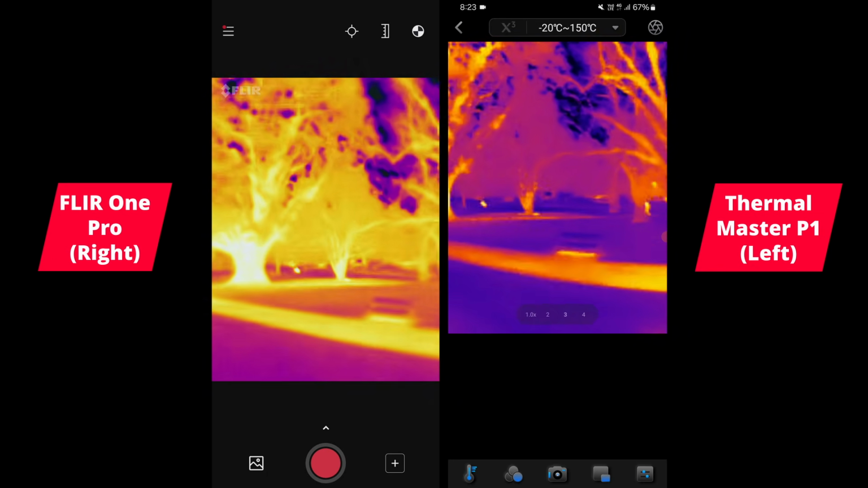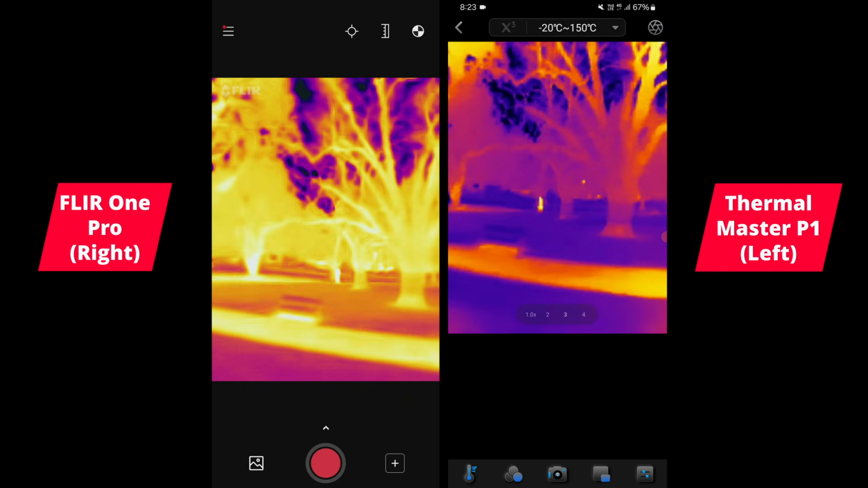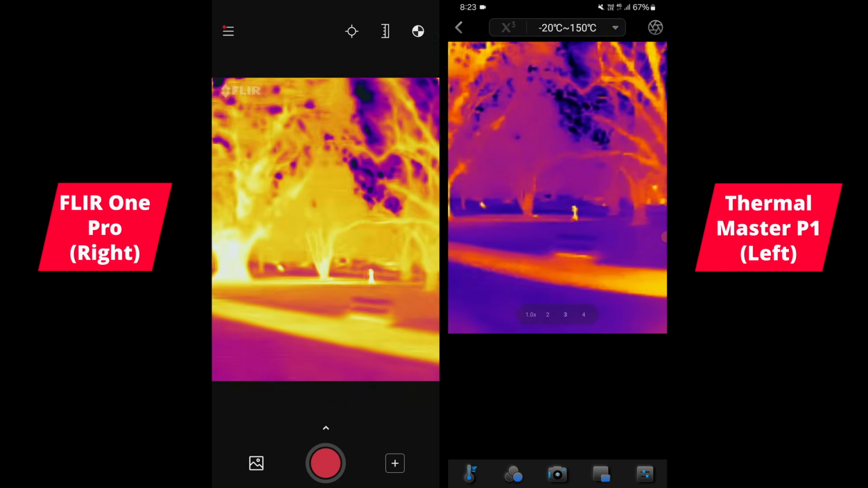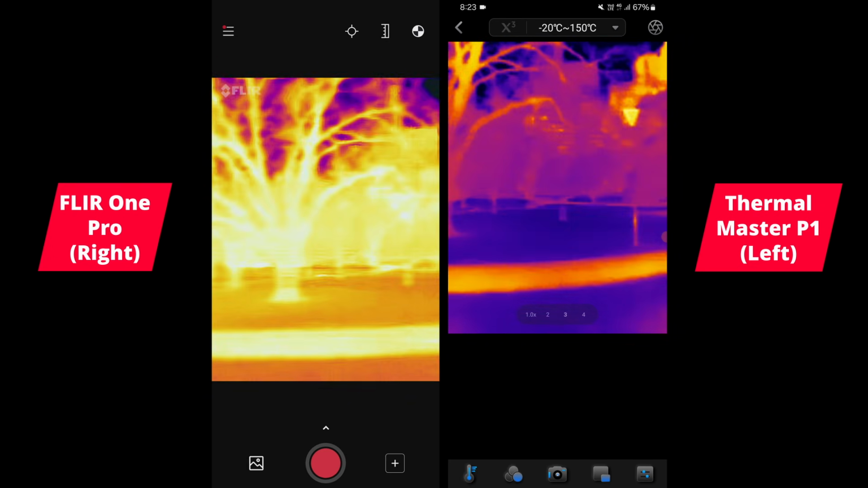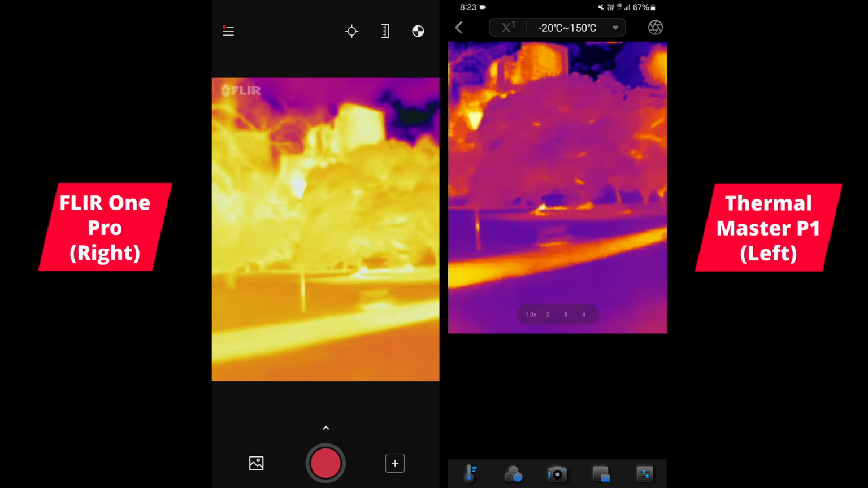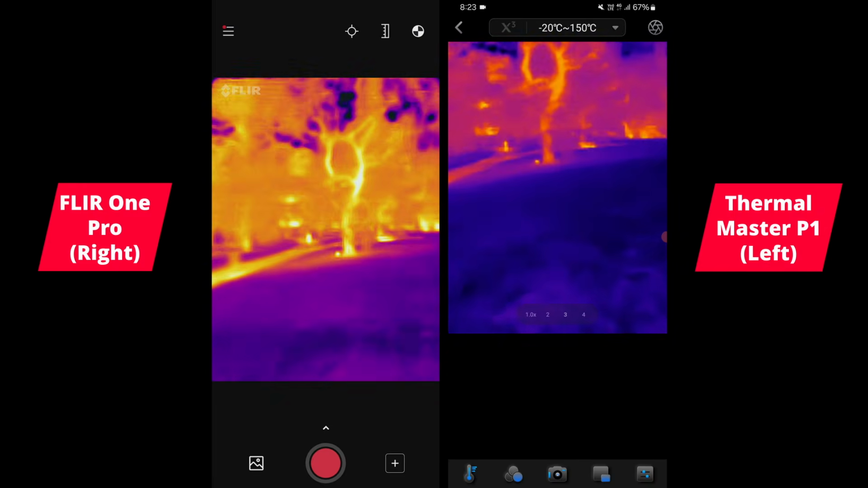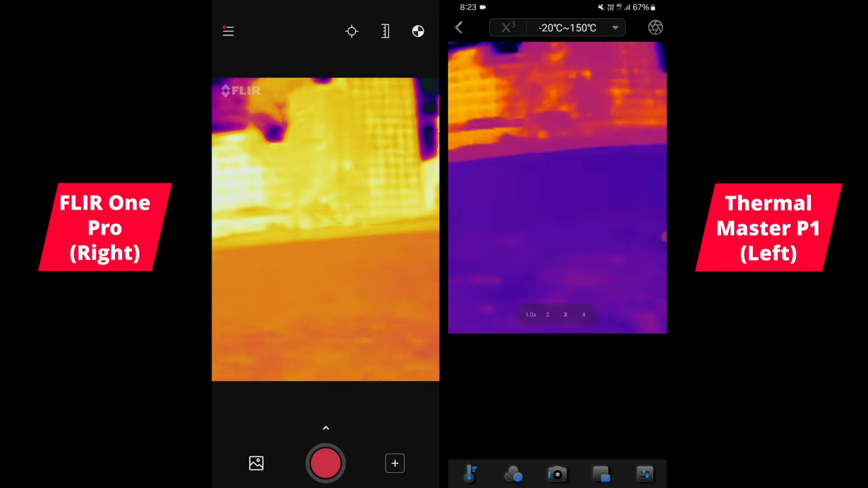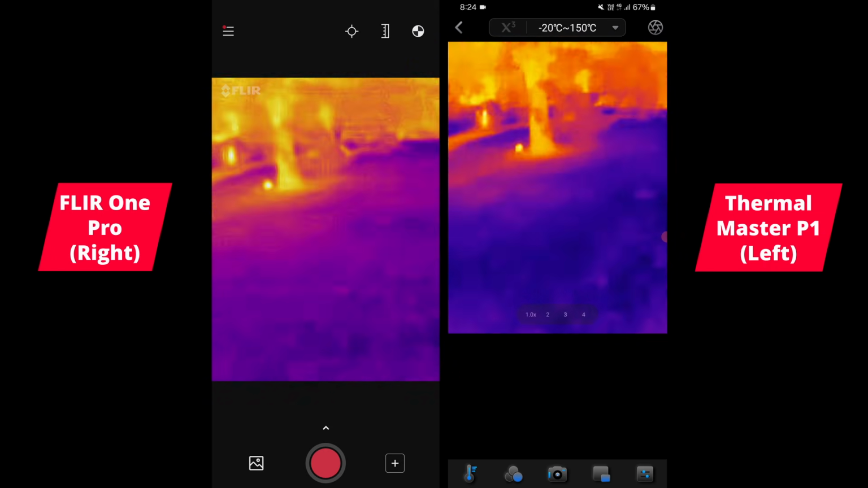But in either case, this P1 is able to distinguish these small objects and things out the back, people and animals, to a better degree. So if you're using it for scouting ahead, it's good. Now I think that's a possum, so we'll get a little bit closer. Out the back there are little mice that hide in the bushes, so I'll get closer and we'll see if we can spot them.